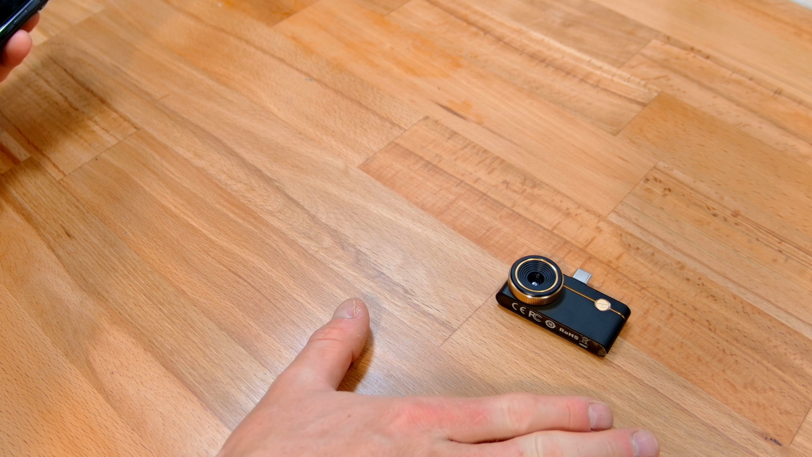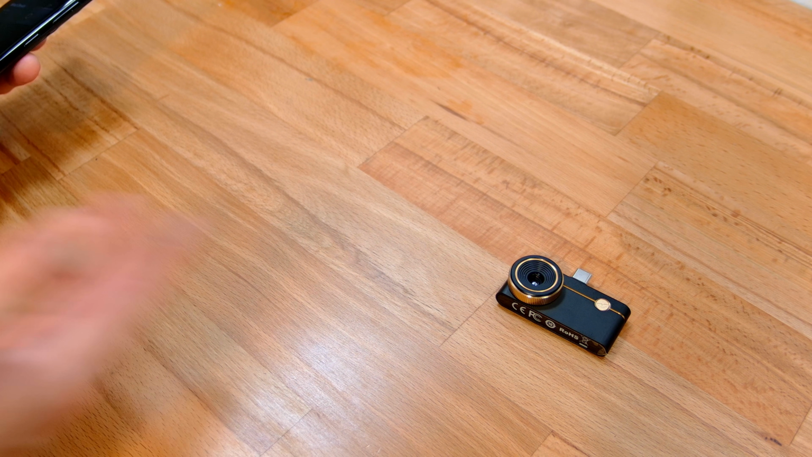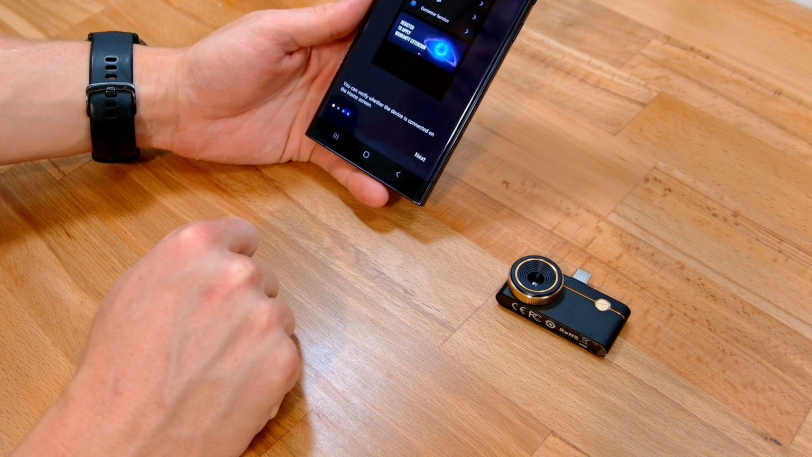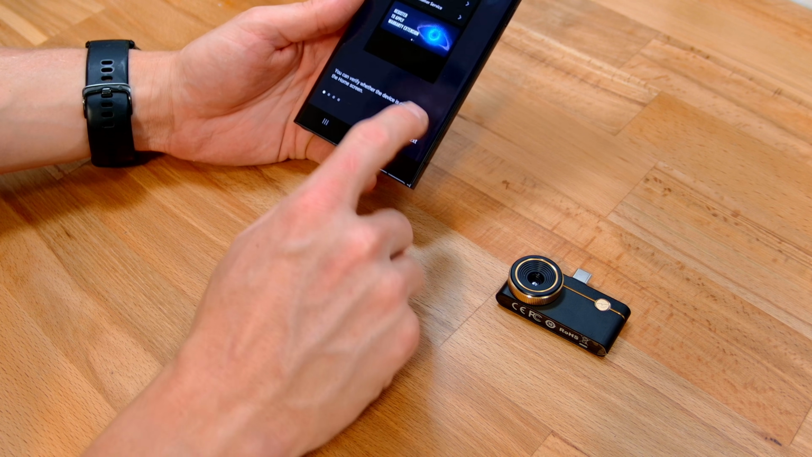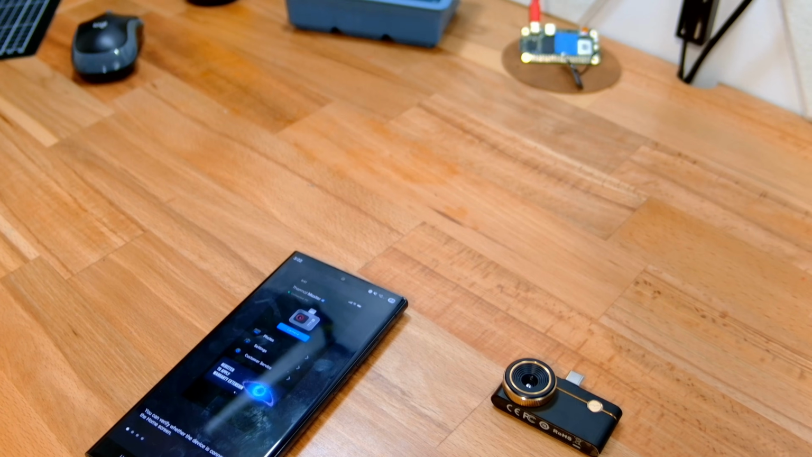He gets really deep into the tech specs, where I'm more about the practical use. Just unbox it, get going, see what features you get. For this though, we want this Temp Master app. So this is the one from Thermal Master. So let me just move that camera a bit. You know, that's probably going to be easier.